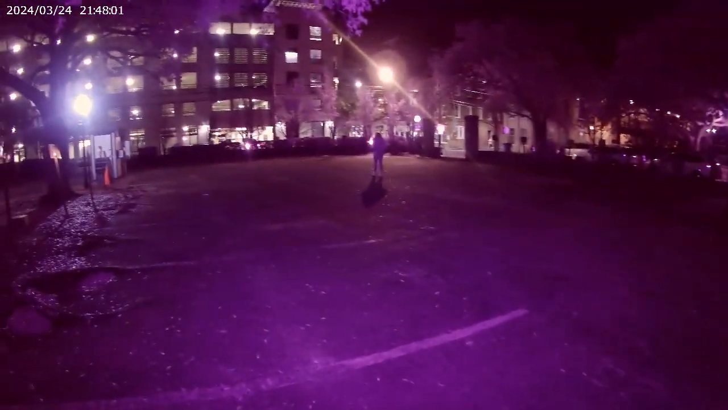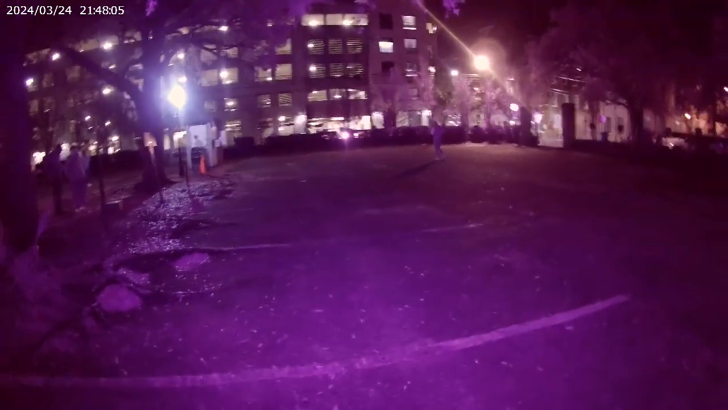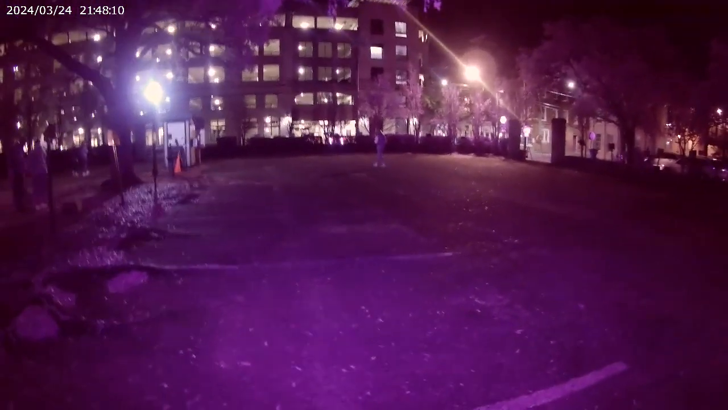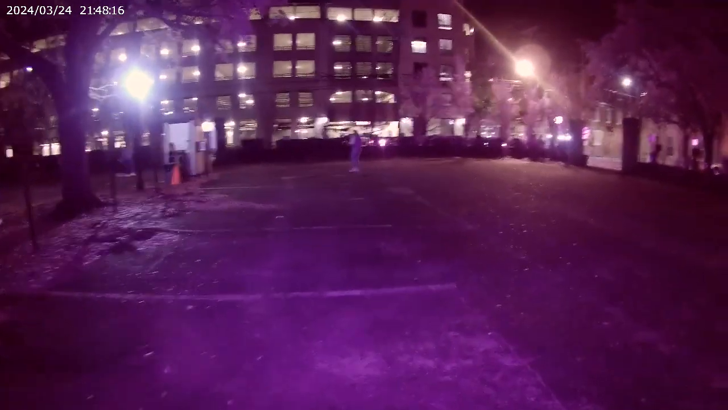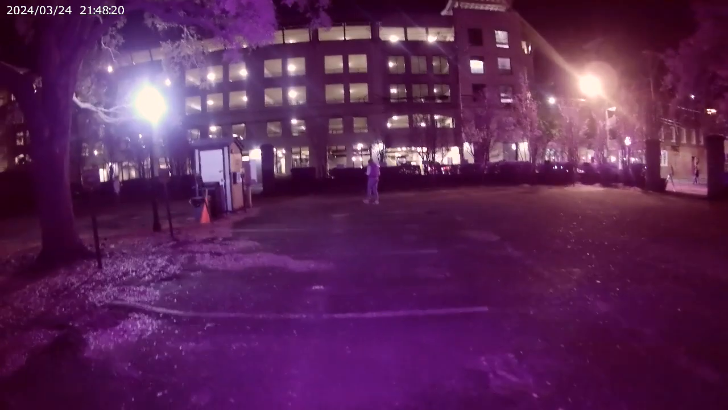I need to hold it up higher. I realize I'm a midget, so you're going to get it really short, like holding it down. I look like an old lady trying to look at this little camera.